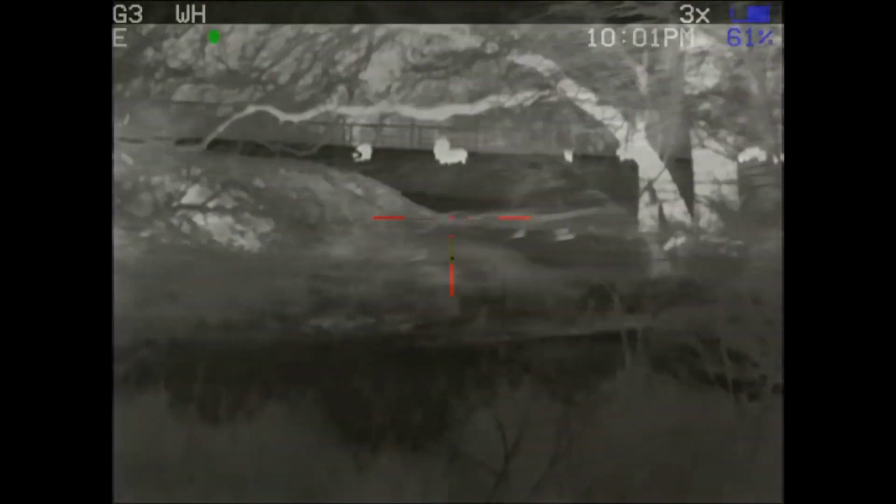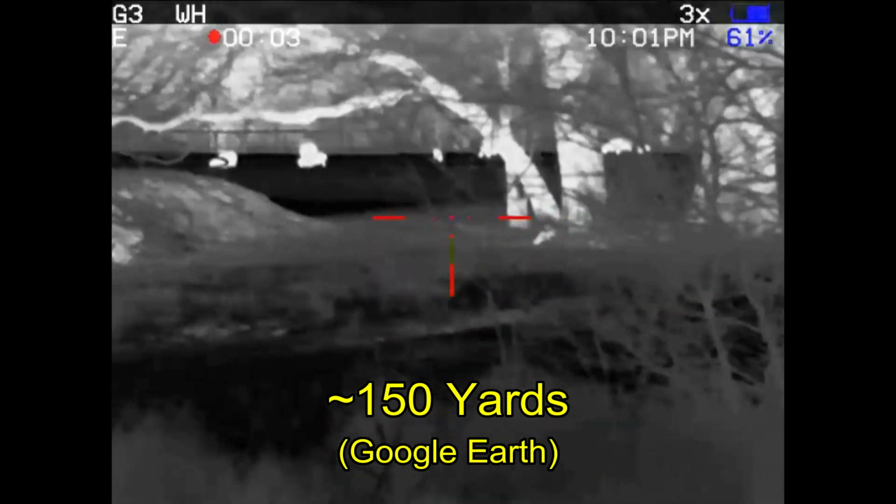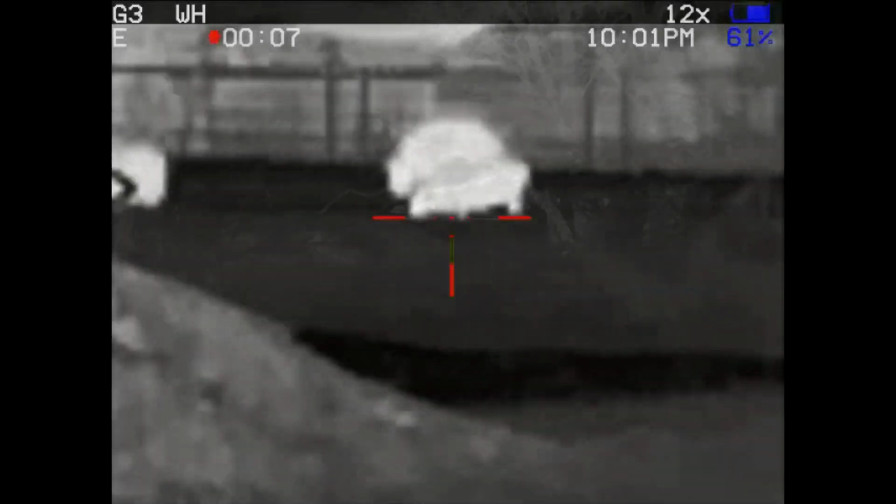Taking a look at the hogs and what our shooting situation might be. We've got housing off to the left from this direction, and we've got barnyard behind the hogs, so we don't have a shooting solution at this point. And this is the video from where you saw me sitting at my rifle taking a look at the hogs. Just trying to figure out what we're going to do.